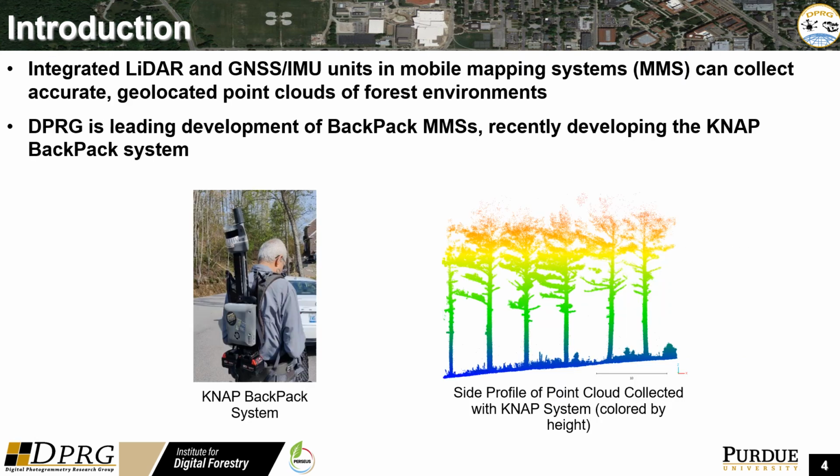However, recent improvements in accessibility of LiDAR technology have made possible new ways to measure tree inventories to get tree biometrics. By integrating LiDAR and GNSS/IMU units into a Mobile Mapping System, or MMS, it is possible to collect accurate geolocated point clouds of forested environments. DPRG has developed many such backpack MMSs, such as the KNAP.